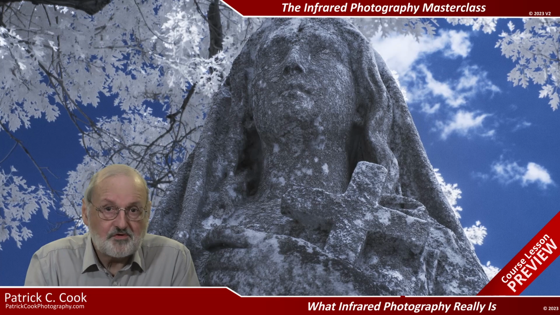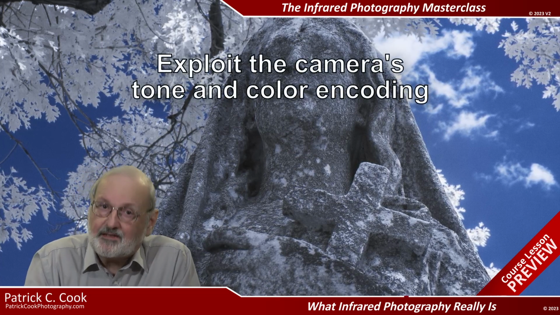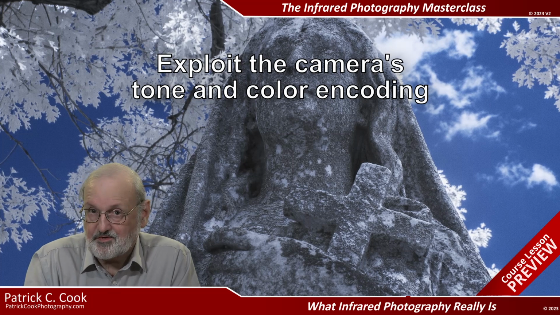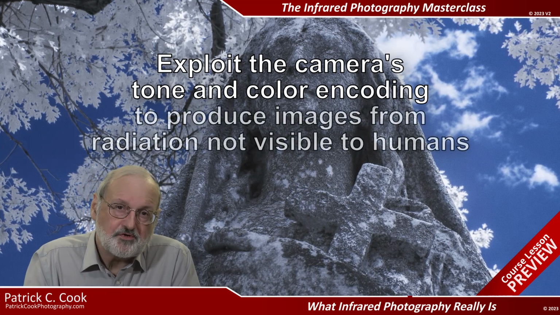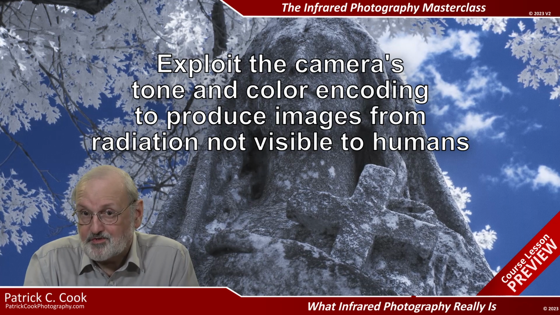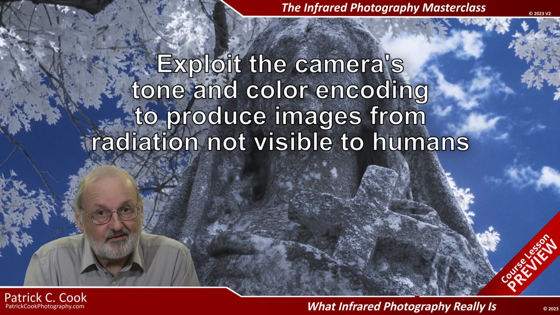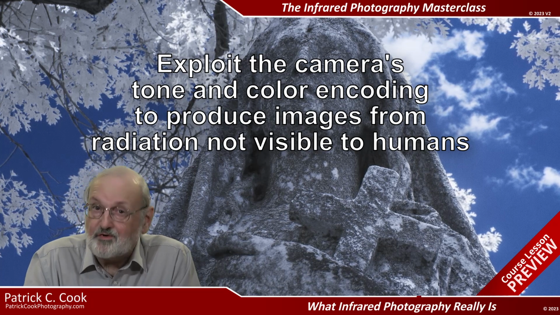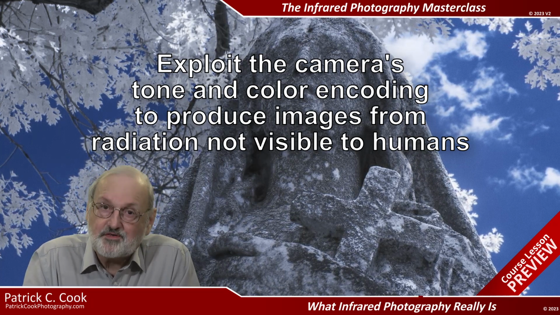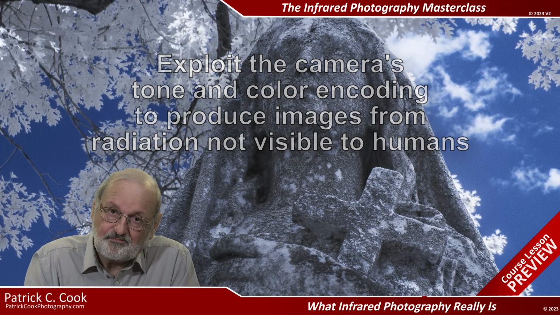In infrared photography, we exploit the digital camera's tone and color encoding capabilities to produce images from radiation that is not visible to humans. This can be tricky, given that even a camera converted for infrared still makes a concerted effort to record in color.